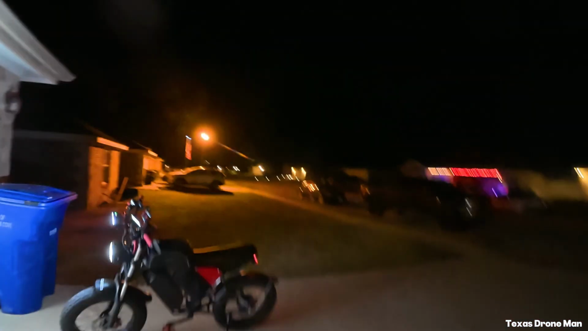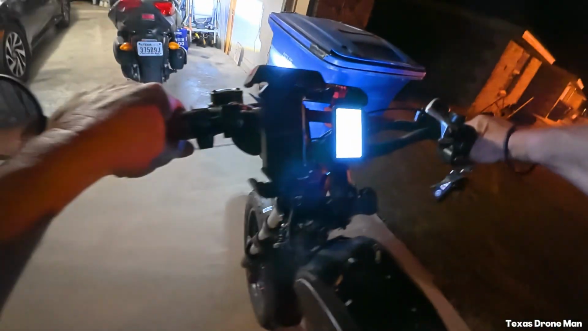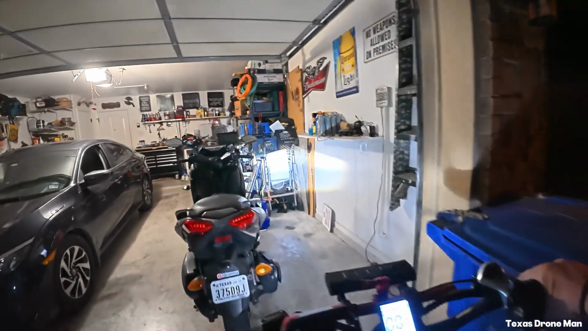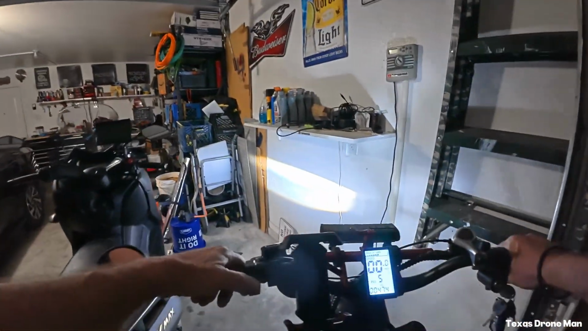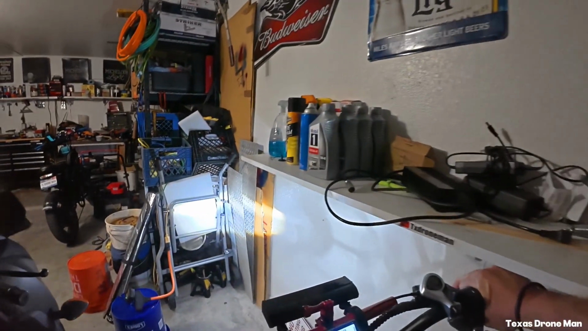Get this door open here. There you go. But I think I'm good for storing, for parking it. Like I said, I like to be between 50 and 70. 50's good.